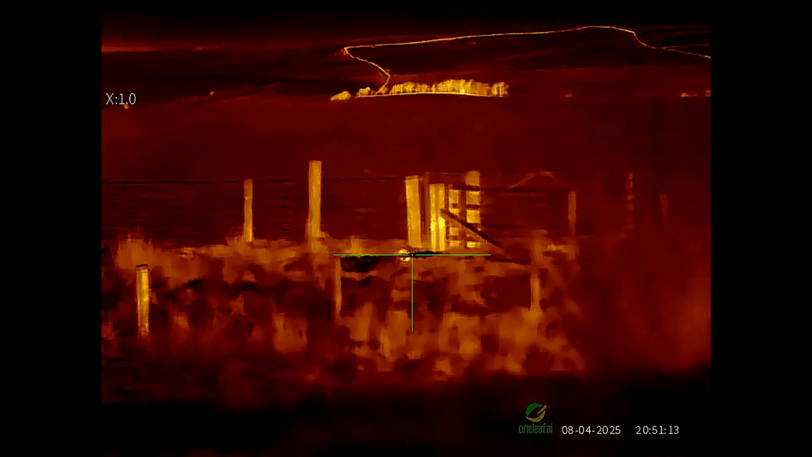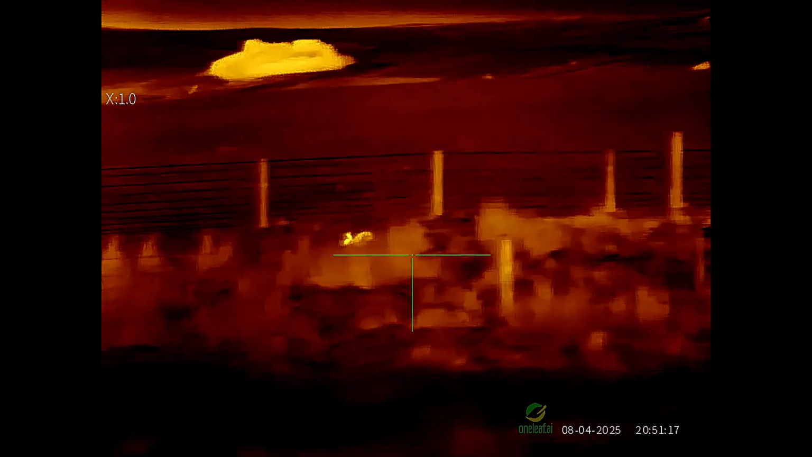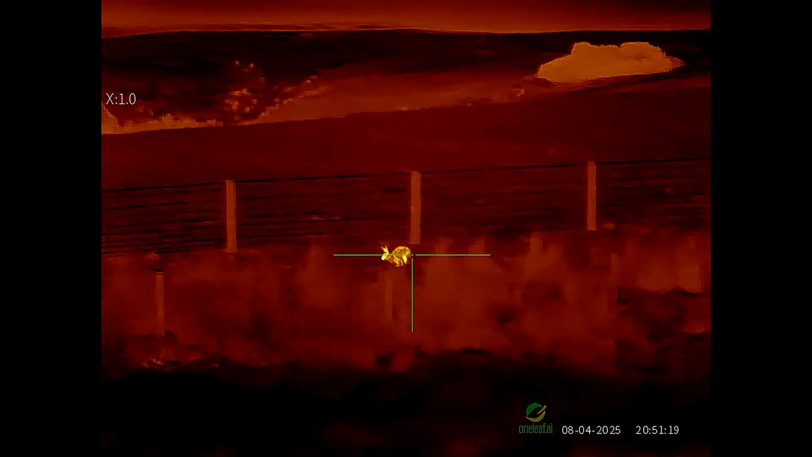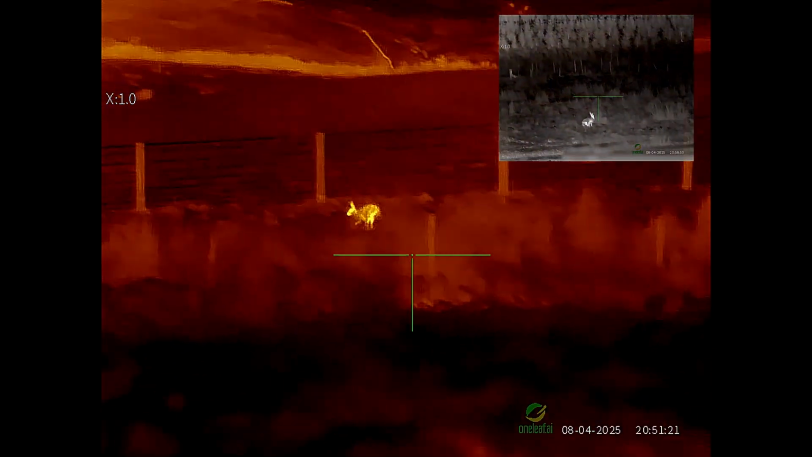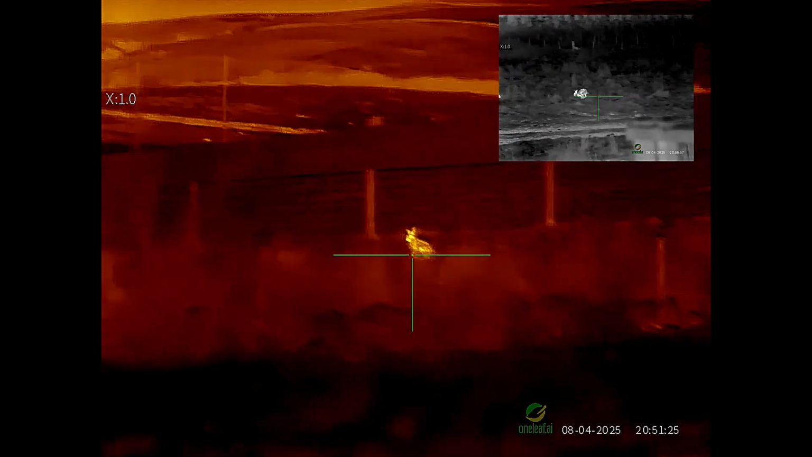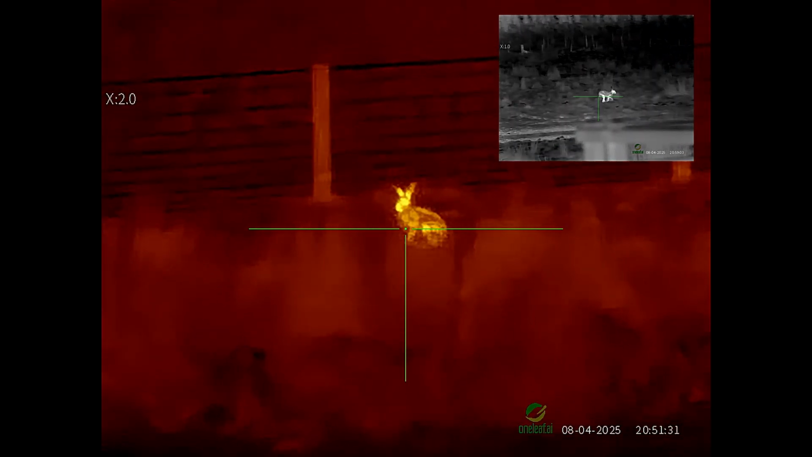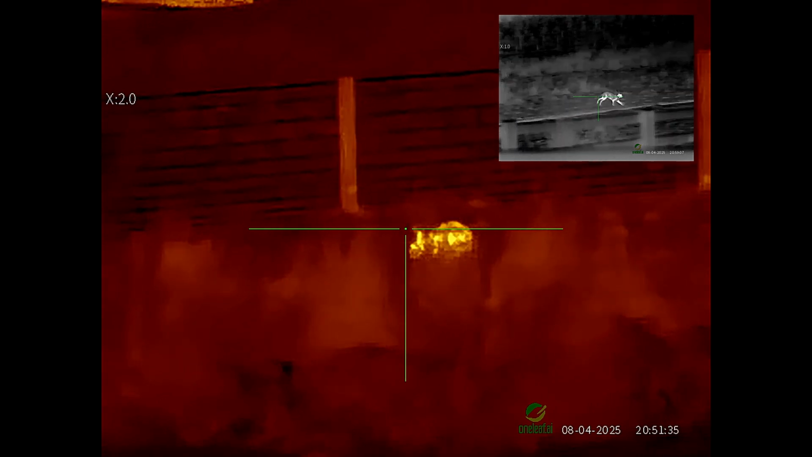I'm just holding the scope by hand because I'm out foxing tonight, so I have a different rifle with me. But I thought I'd bring the scope along to get a bit of footage while I was out here. As you can see, there's a cracking bit there with the hare, and I've also in the right hand corner I'm showing the white hot with another couple of hares that were just down from this one. So I'll let you get to see both palettes.